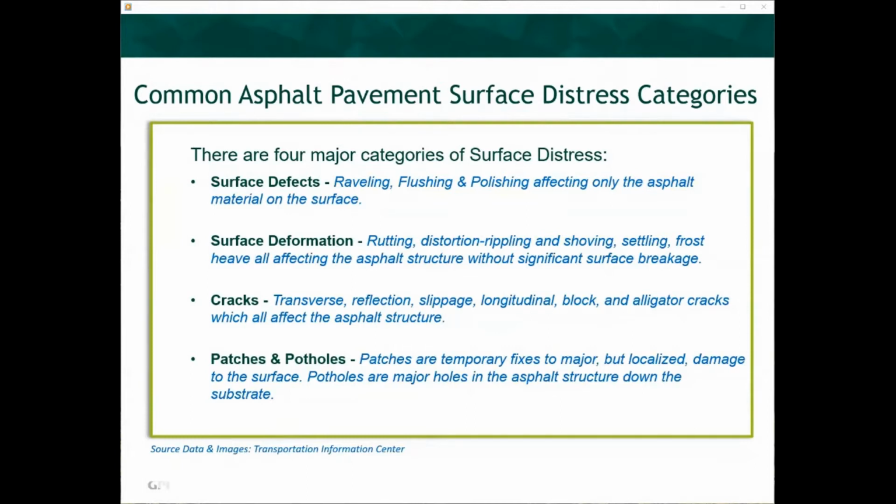Patches are temporary fixes to major but localized damage to the surface. Potholes are major holes in the asphalt structure down to the substrate. Patches are similar to cracks in that they only are slightly noticeable as the vehicle traverses them. Patches can be applied to potholes or can traverse the entire road from edge of pavement to edge of pavement and can be any size and configuration.